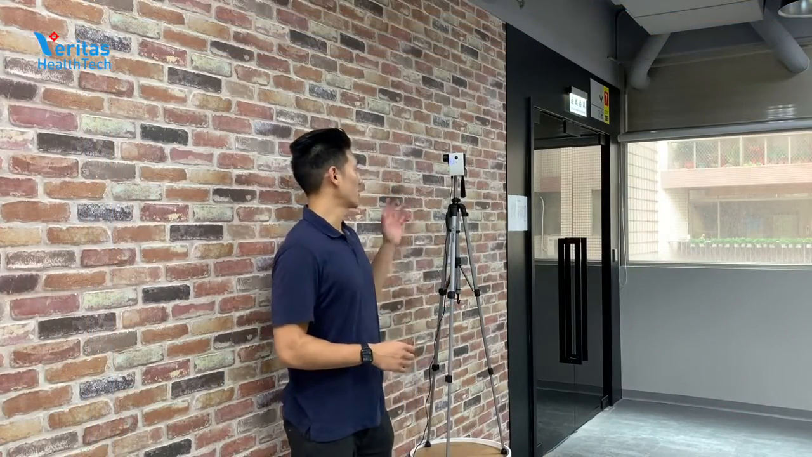So next, we're going to show you how we actually set up the environment for the automatic scanning, and we'll go to it next. Hi everyone. So now we're going to look into how to actually set up the FeverCam Hub.